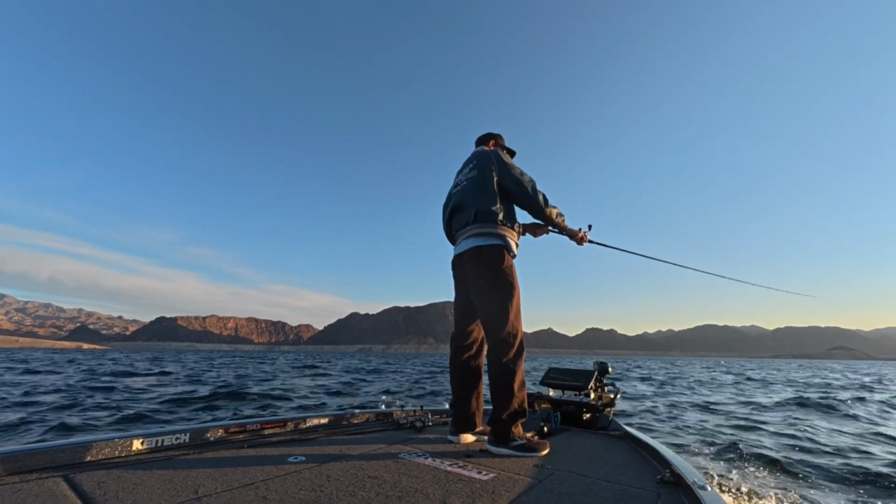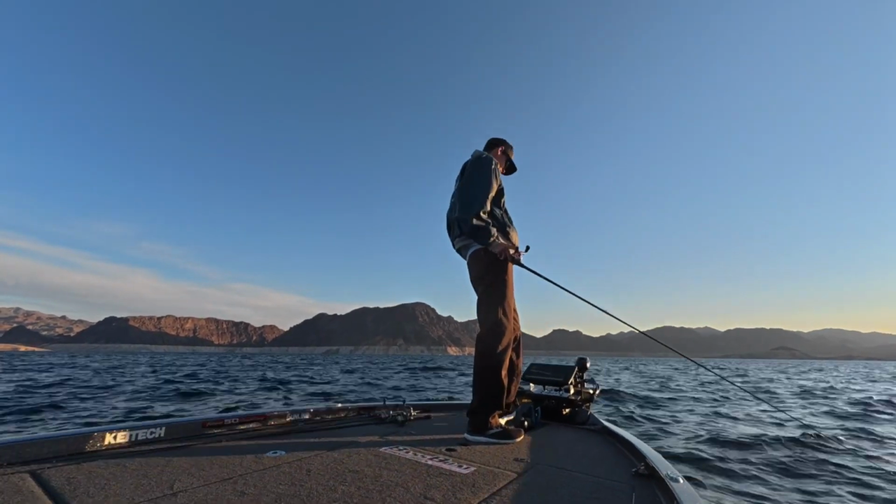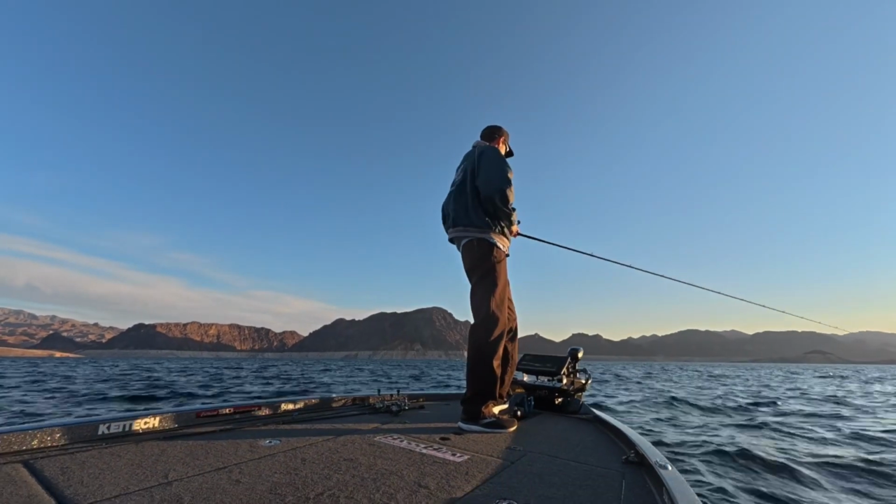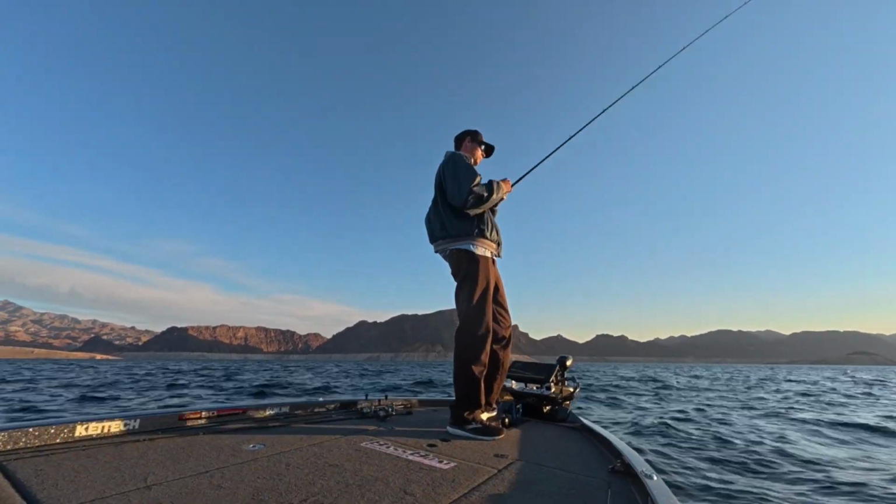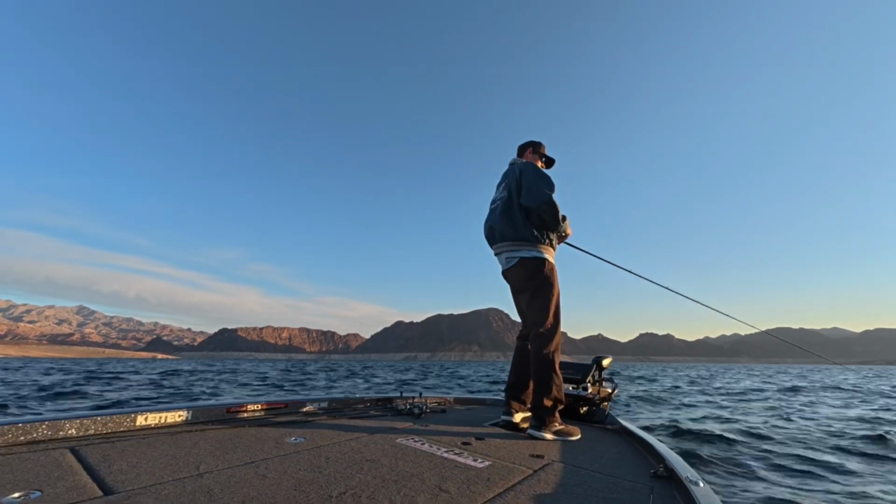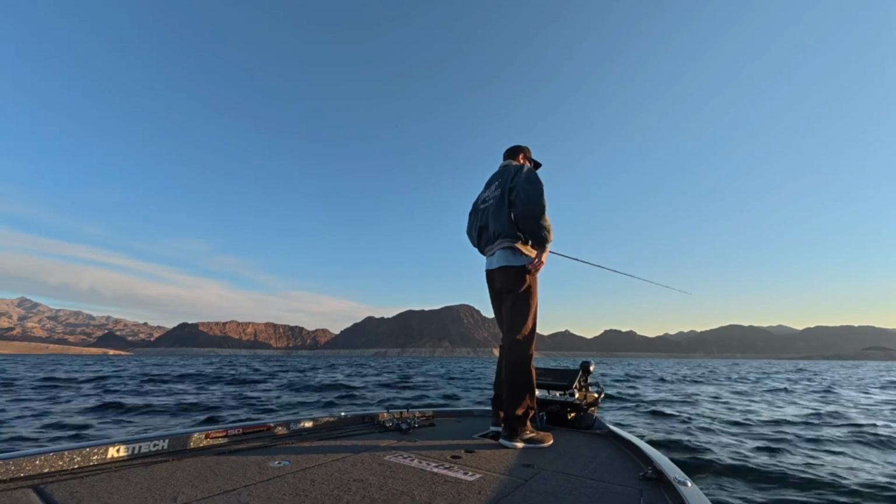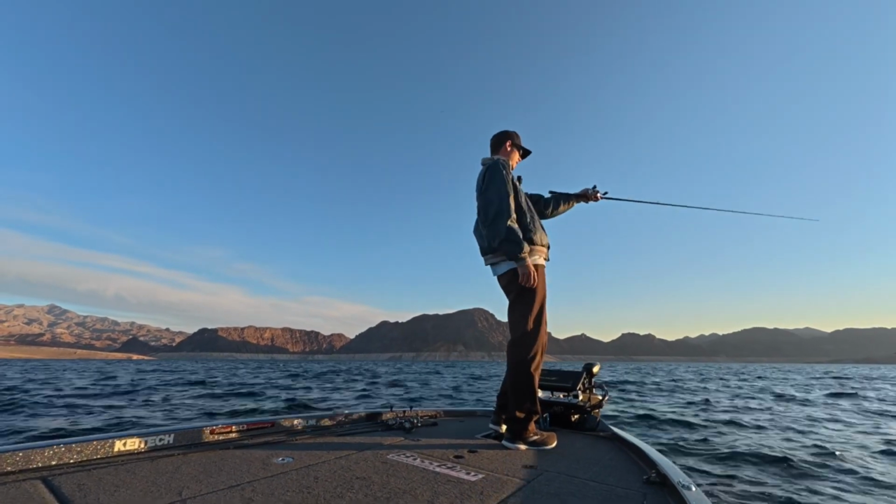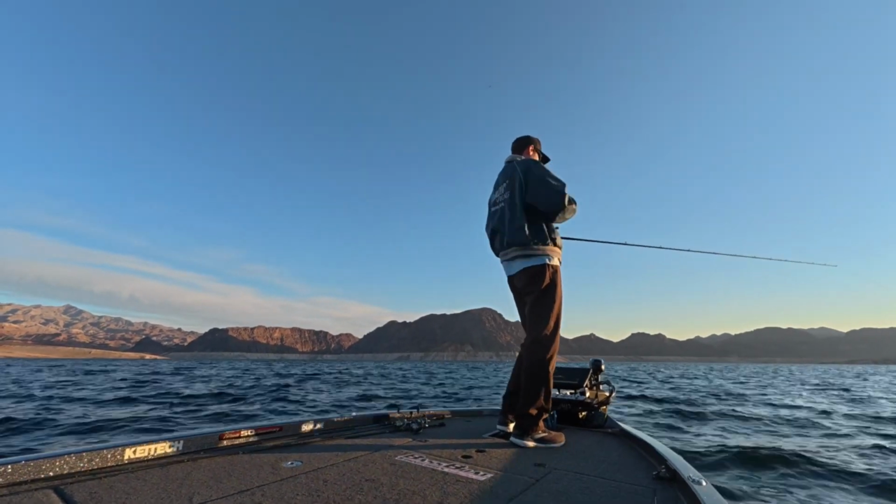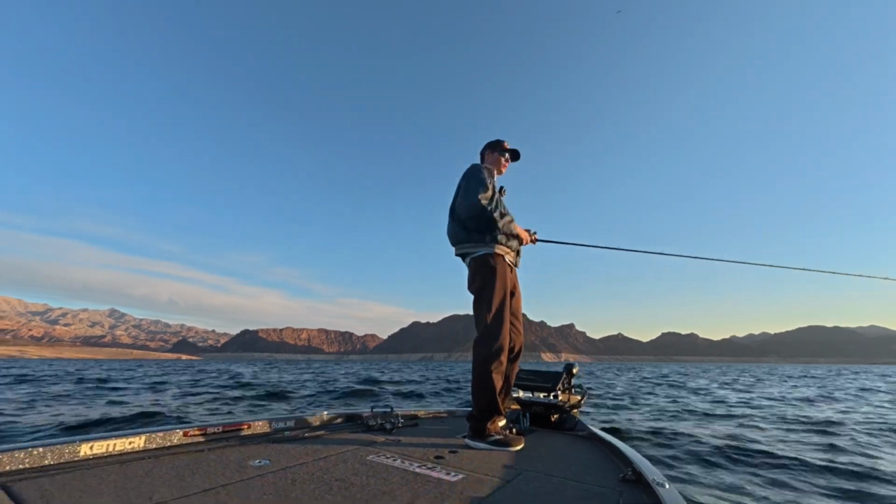And another really interesting thing about this video, every single fish you see being caught was caught on some form of a jig, okay? They were different sizes. The one I caught earlier was a full-size jig. The one Ryland's about to catch is on a mini jig, only half the size of the one I was using. And then the last couple small ones we catch are on some sort of a variation, but all of them are on crawdad imitating baits.